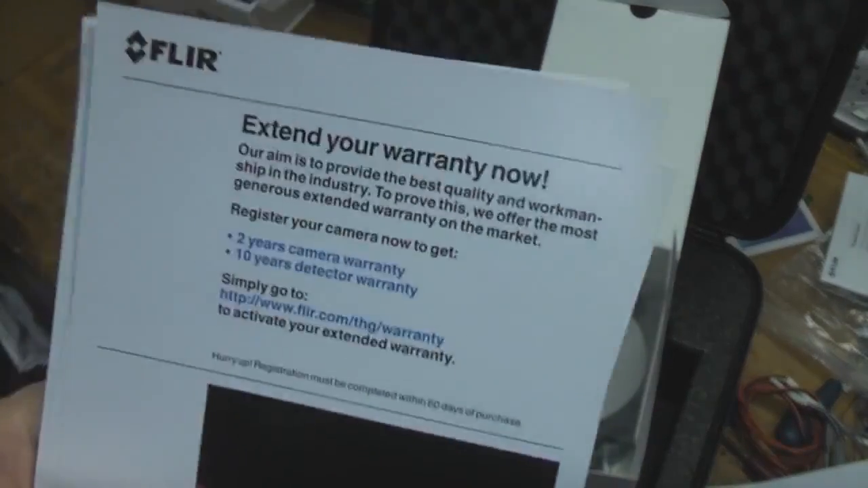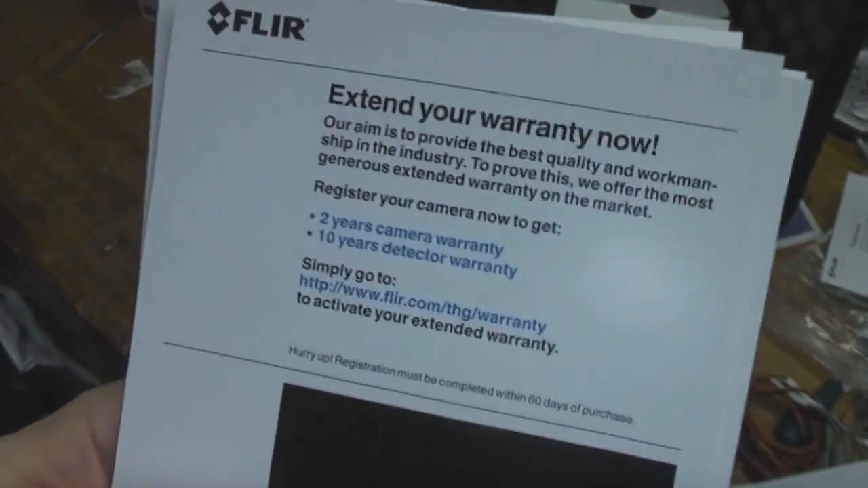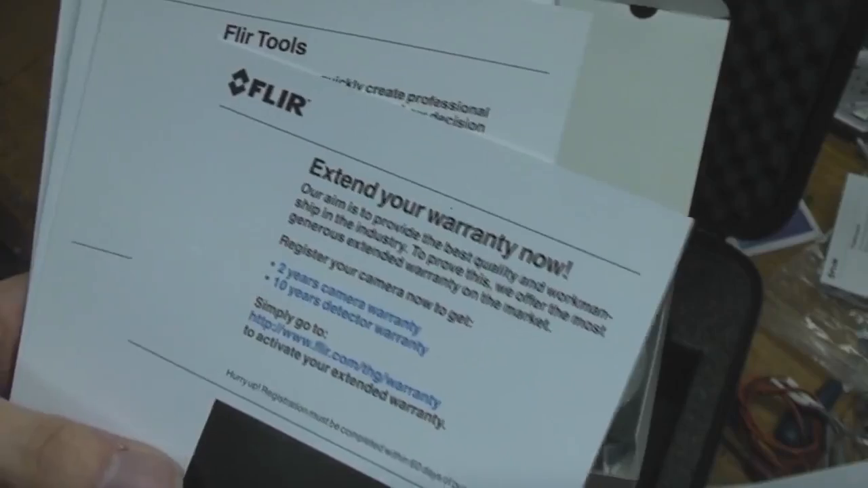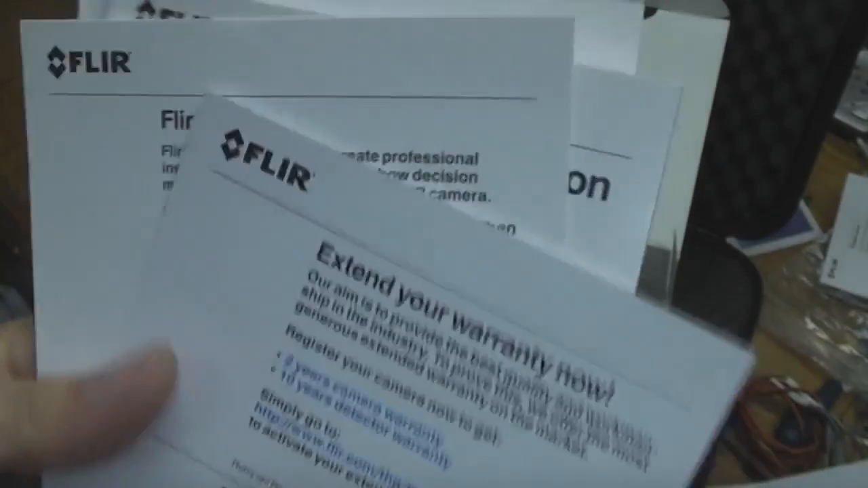Warranty extension. Now this, if you register it, you get 2 years warranty on the camera and 10 years on the detector. The other thing which isn't mentioned on here, which is on the website, I'm assuming the website's more up to date, is there's also a 5-year warranty on the battery, which is really good. Pretty unusual. Okay, something like this doesn't really hammer the battery like something like a power tool, but a 5-year warranty on a battery is pretty good value.